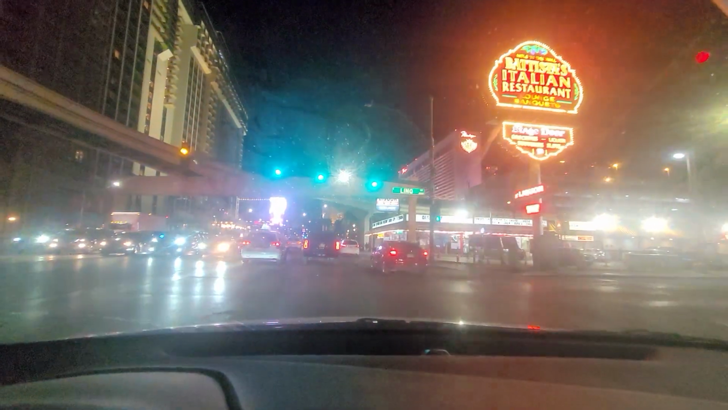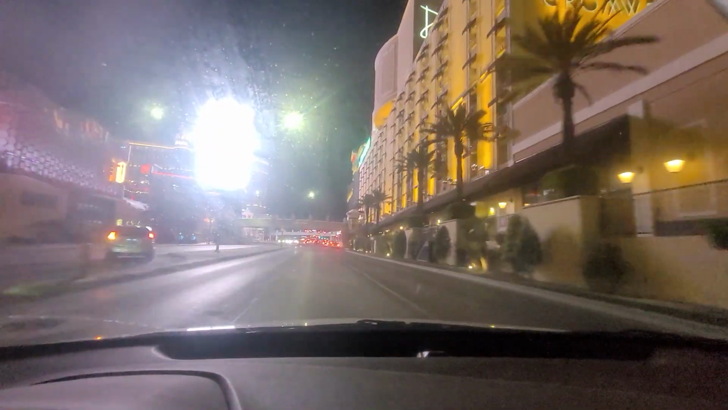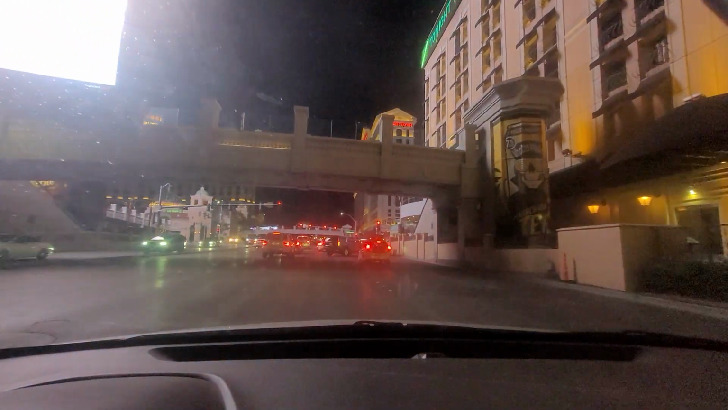I'll pass through it and I won't really go through the whole strip, but I'll always enjoy wherever I pass through. It's a nice view, nice flashy lights and such. It's like that, I was gonna say Bruno Mars, but I think it was, what is their name? The Weeknd. There we go. It's like that Weeknd song. That's what's going on now.